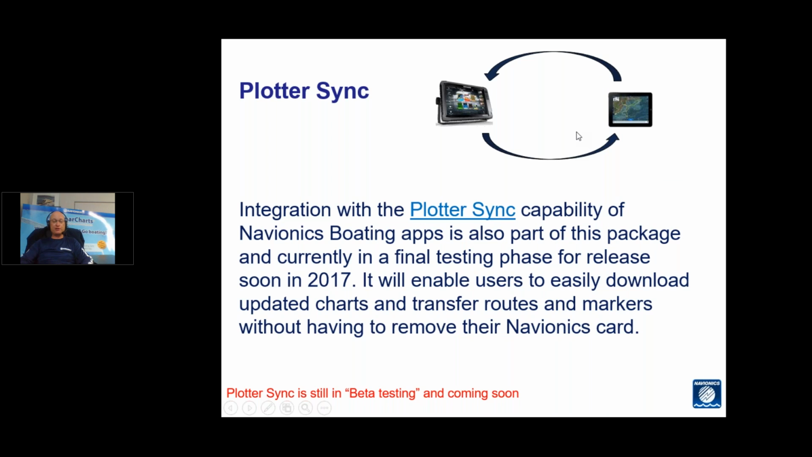Okay, plotter sync is our fourth feature coming with all this. It's the capability to sync the Navionics boating app, which is on iPhone or Android, with your Navico unit. So by creating a Wi-Fi link between the fish finder or the chart plotter and your mobile device, you'll be able to update your charts, transfer your routes and markers between the two devices.